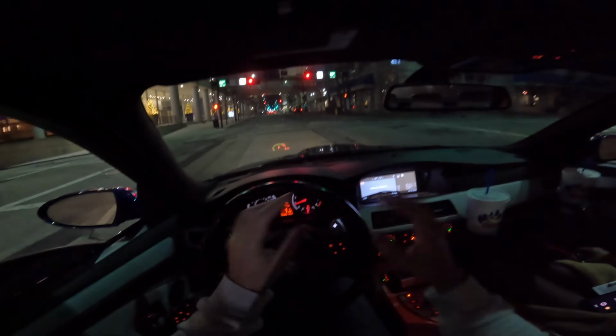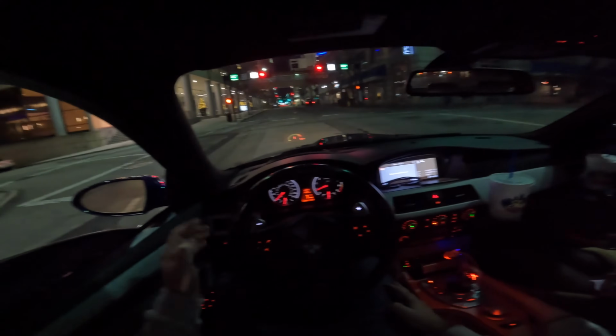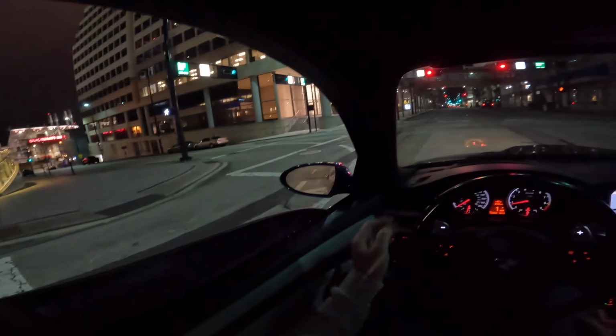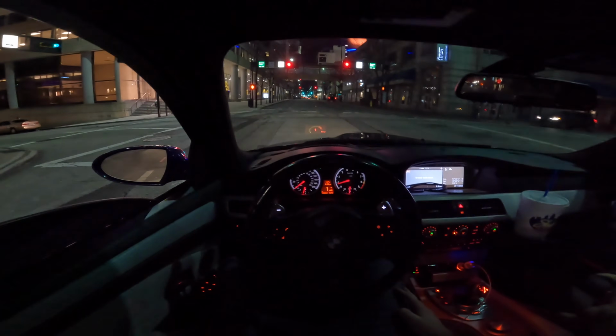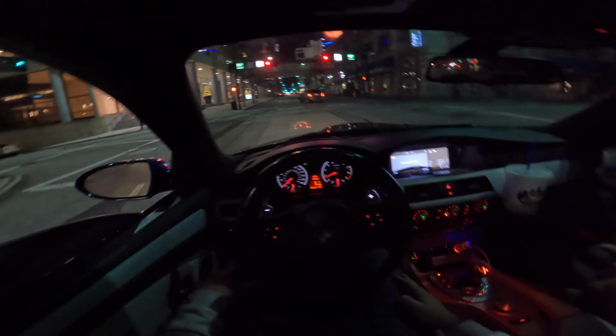That is the smallest red light ever. Those things are like the size of a tennis ball. Did you see that it was red? Yeah. So I was like, oh, well, maybe he knows and he's just trying. Why is the light so small? Literally the size of a tennis ball.